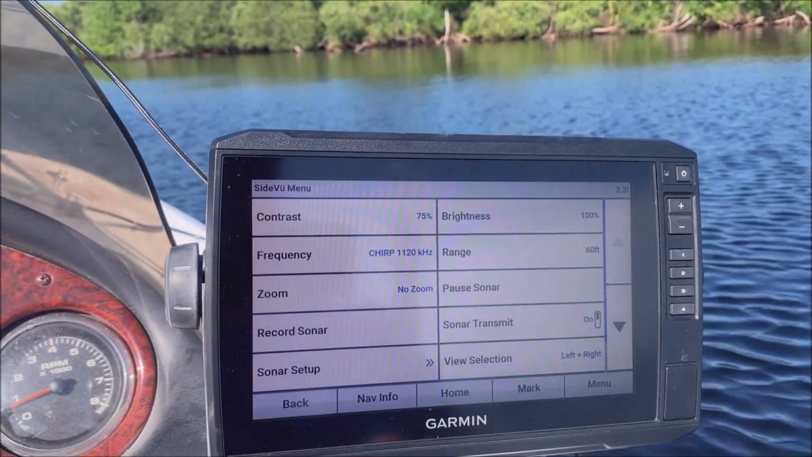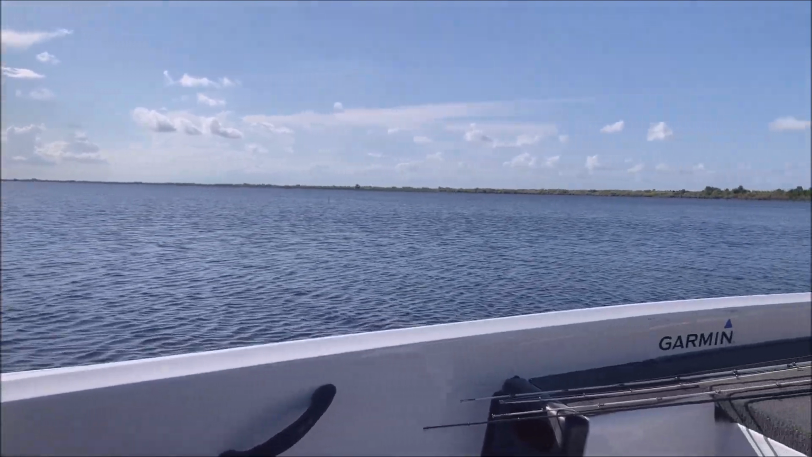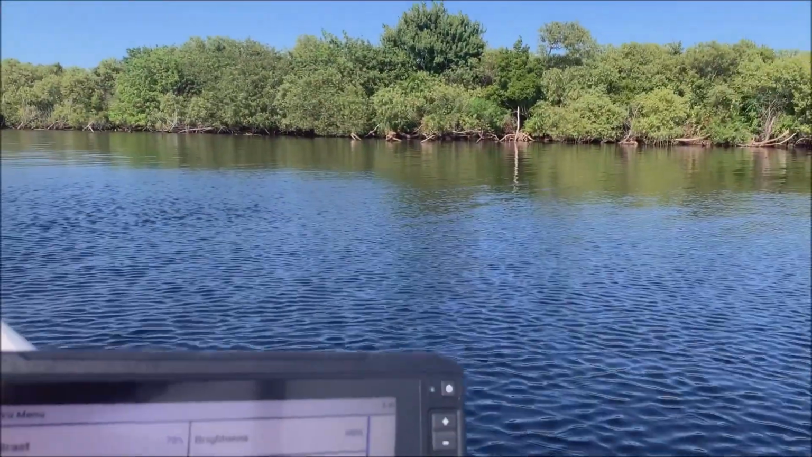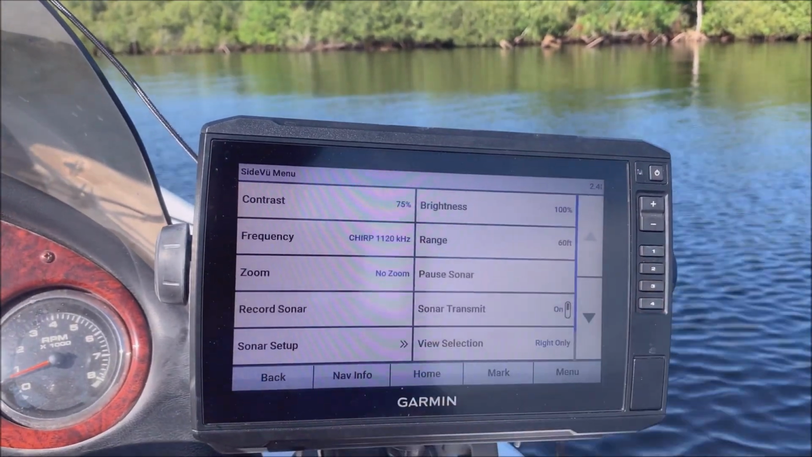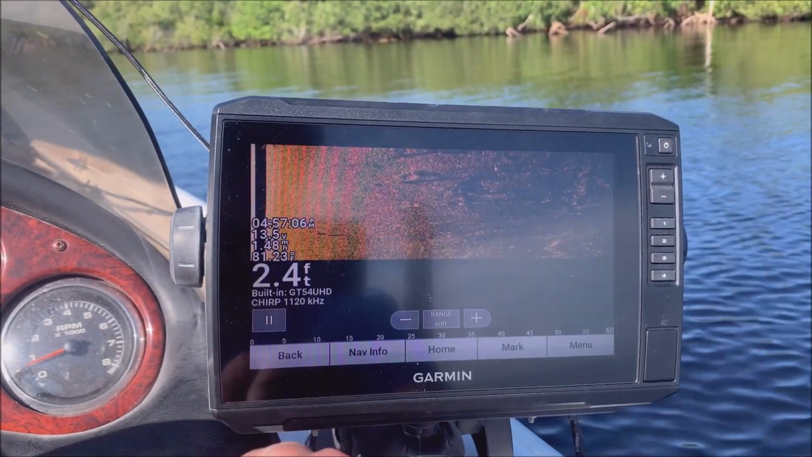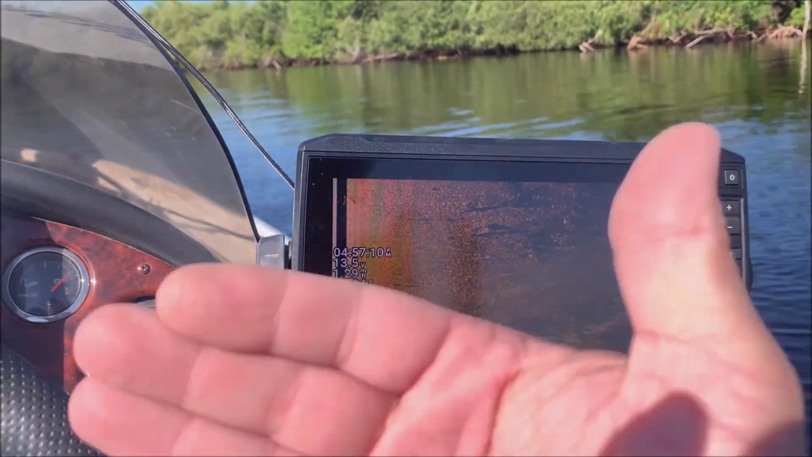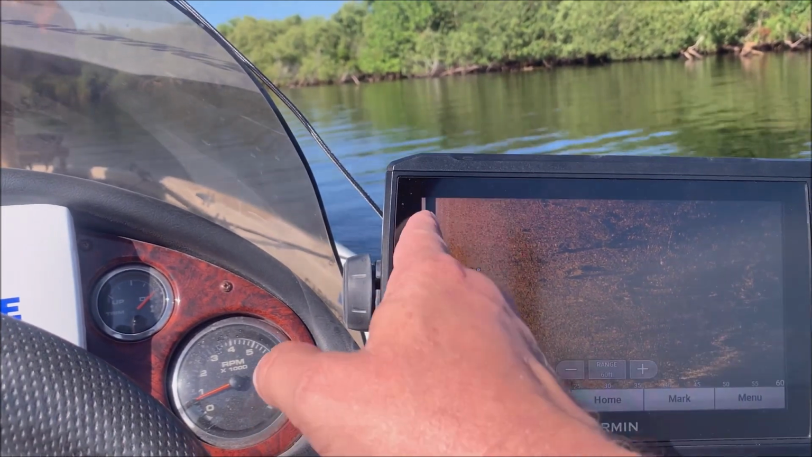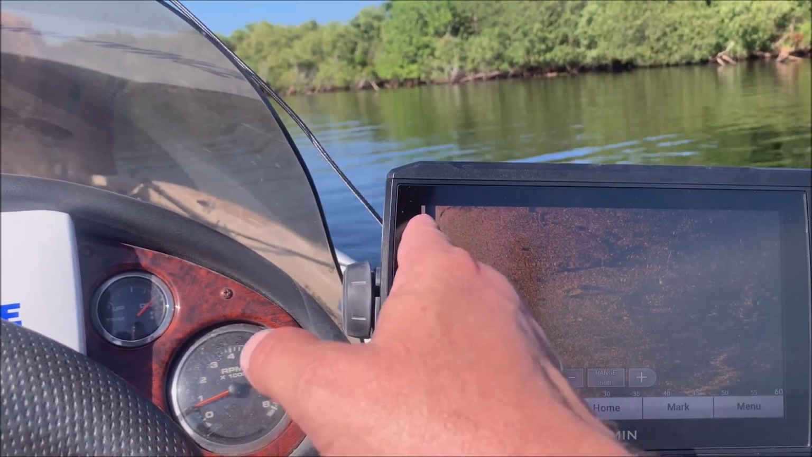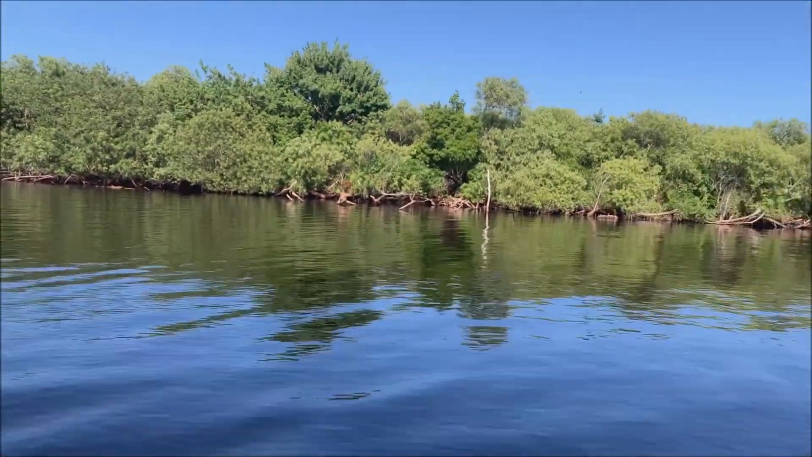As we get closer to these trees, what I'm going to do, now there's nothing over here, so I don't really care about having the left side. What I really want is just this right side. So I'm going to hit view selection. I'm going to hit right only. And now we go back, and now I only have the right side of the boat. So now I don't have to worry about what's on the left side. Now again, I'm in 2.5 feet of water, so this black space right here is the depth of my water column. And then this over here is all that wood you see.